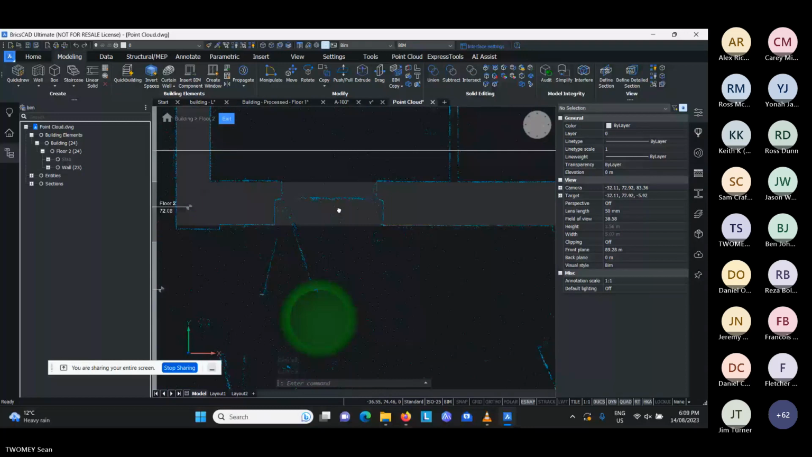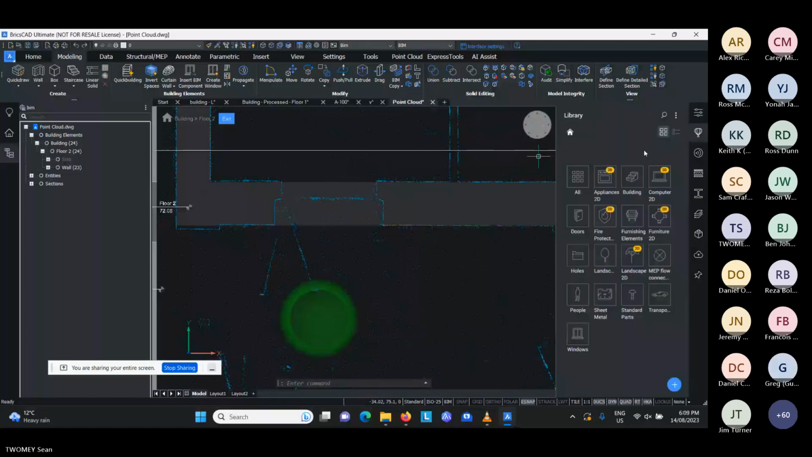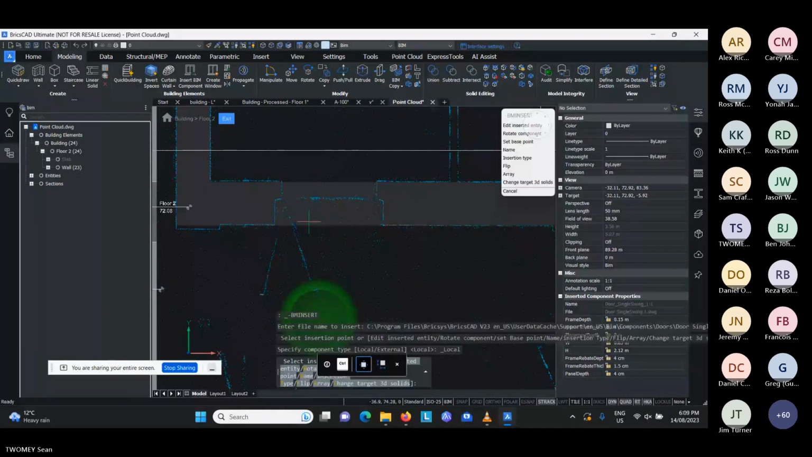So we've got a door here. Now we could just trim this wall around that door if that's what we're after, but we do have a whole bunch of libraries of elements here. So if I click on the doors option here, I'll click on, say, a single swing door, and I can place that in here. Now you can see it's the wrong size here.